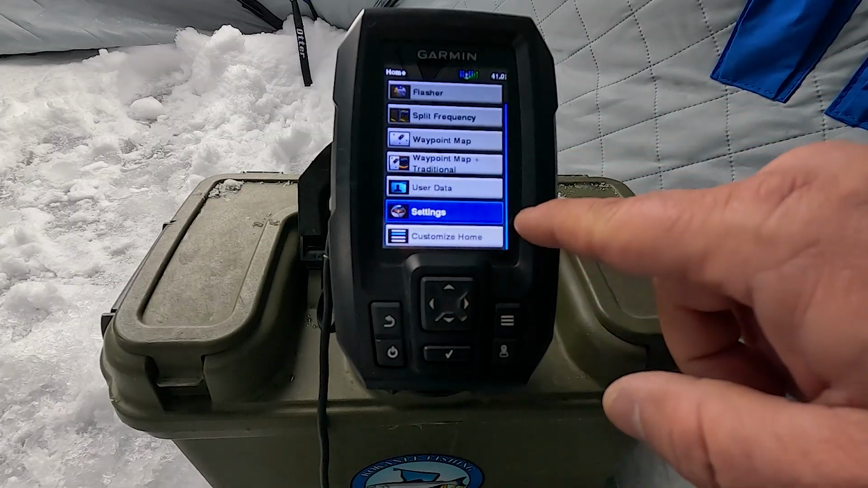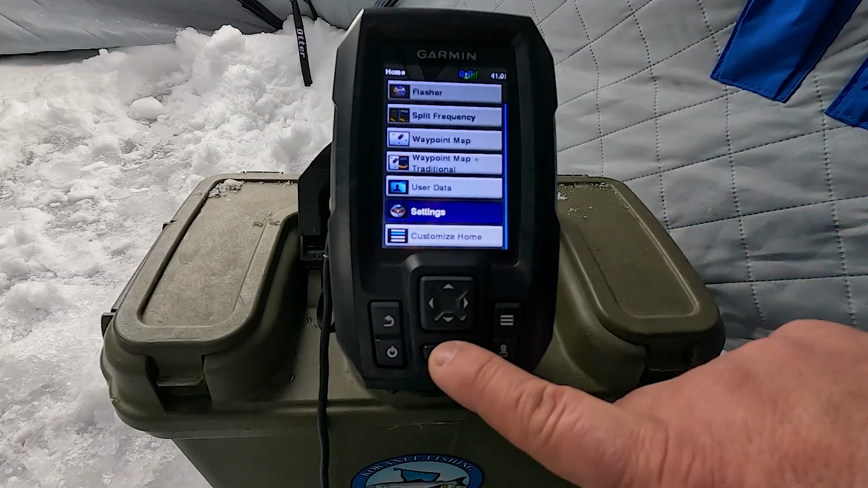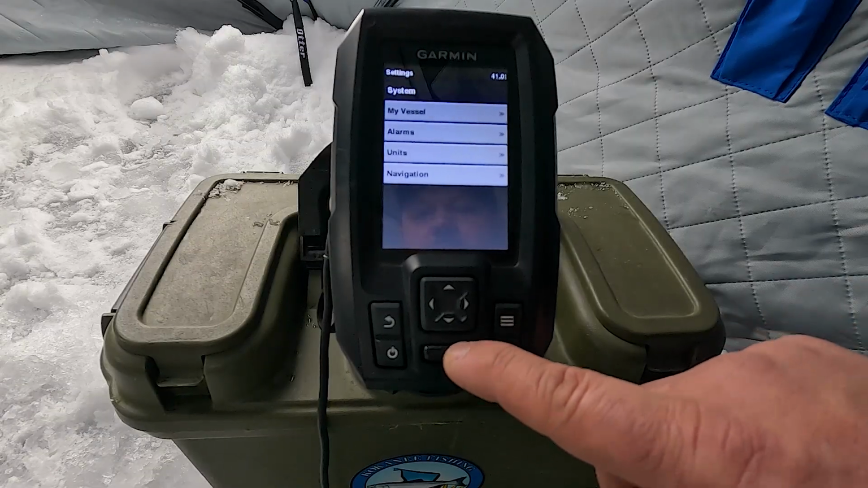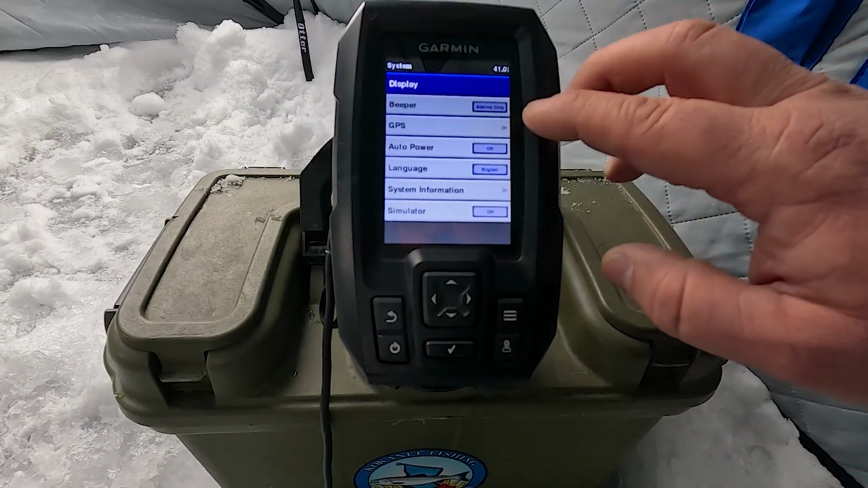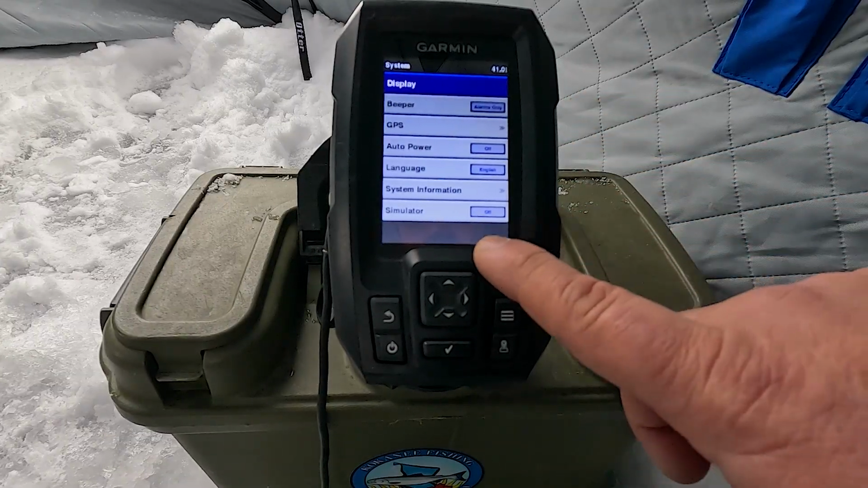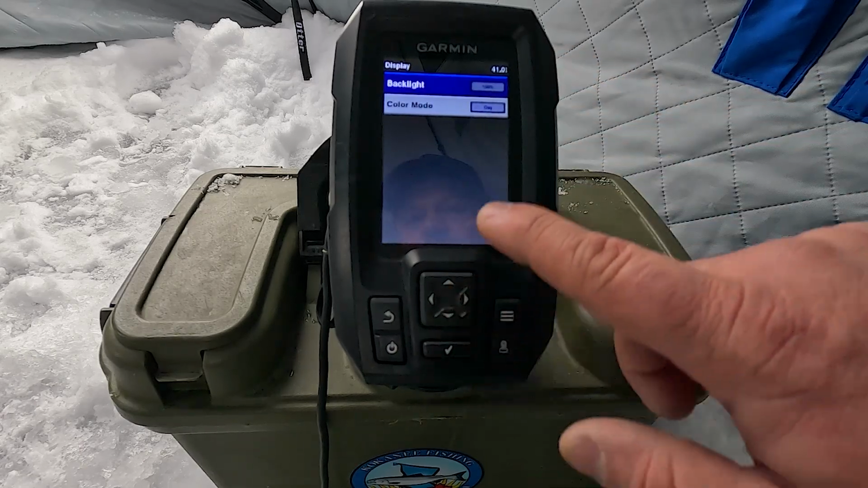Some of the main settings on the Garmin Striker 4 are in the main menu. So you want to select Settings. The first one's System. On the system, you have Display, Beeper, GPS, Power, Language, System Info, and Simulator. The display is a very valuable section.